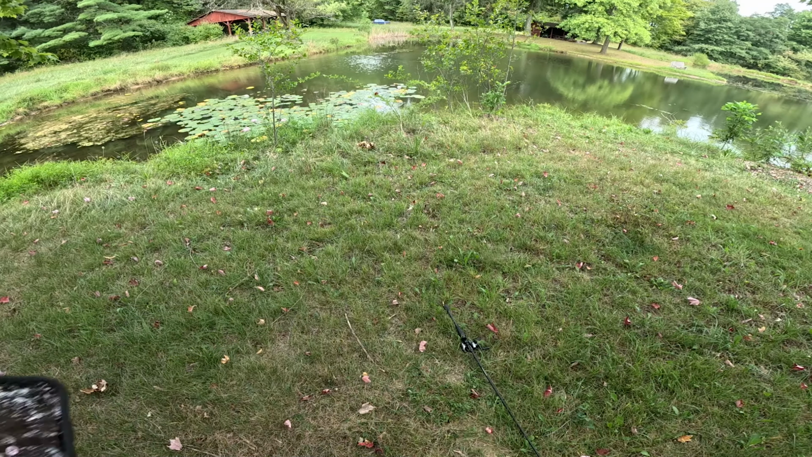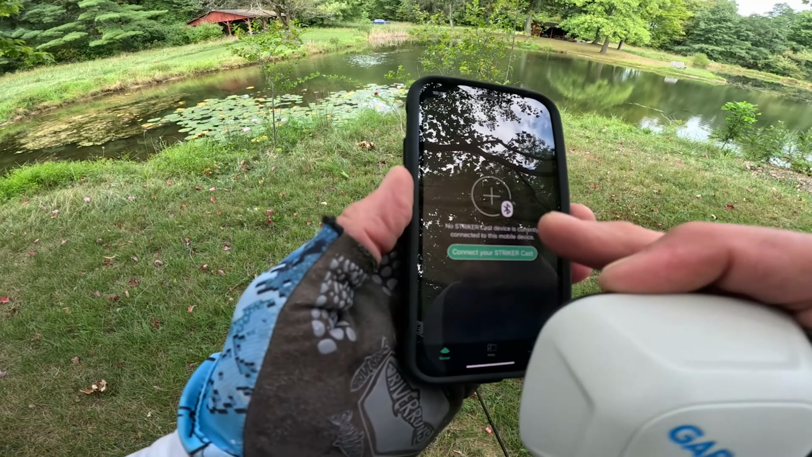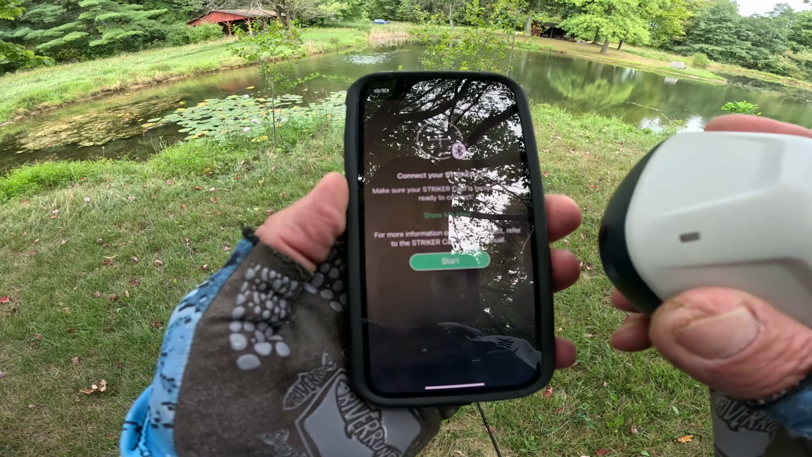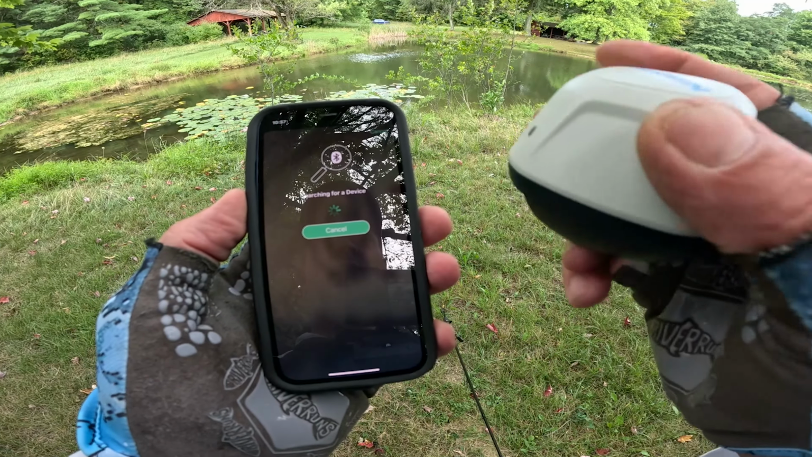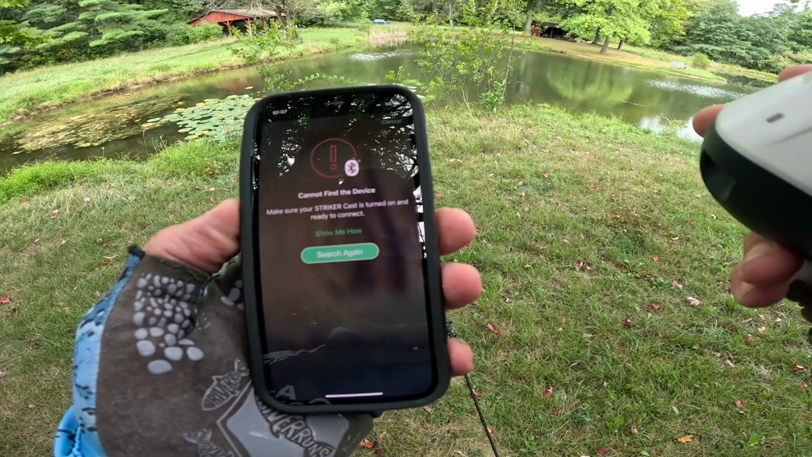Okay, hold on one second. I'm going to get them both connected. Connect to your Striker Cast. Make sure the Striker is turned on and ready to connect. So this should be on. Just tap it a few times and start searching for device. We might have to put it in the water. That's one thing you might have to do. Cannot find device, search again.